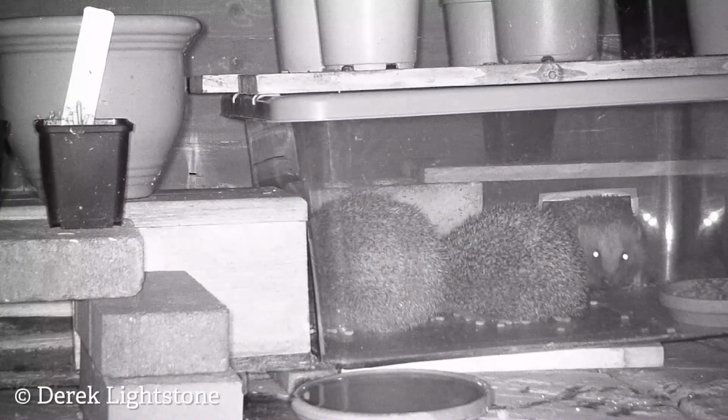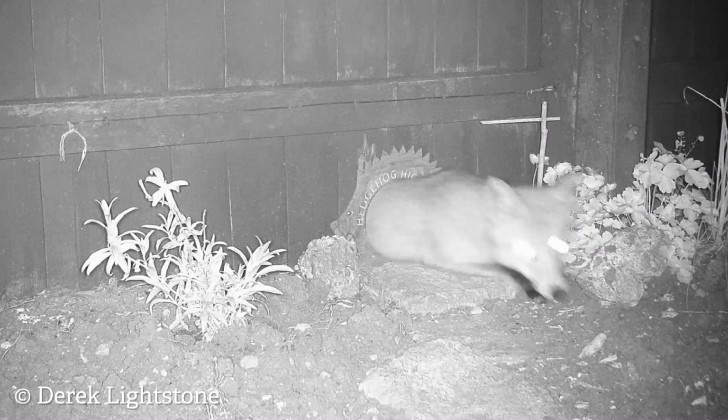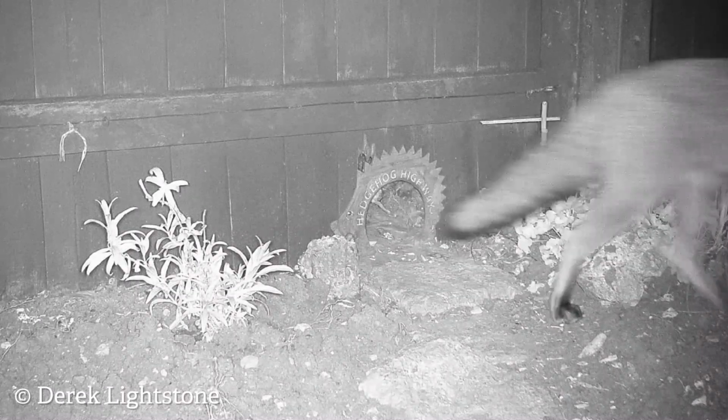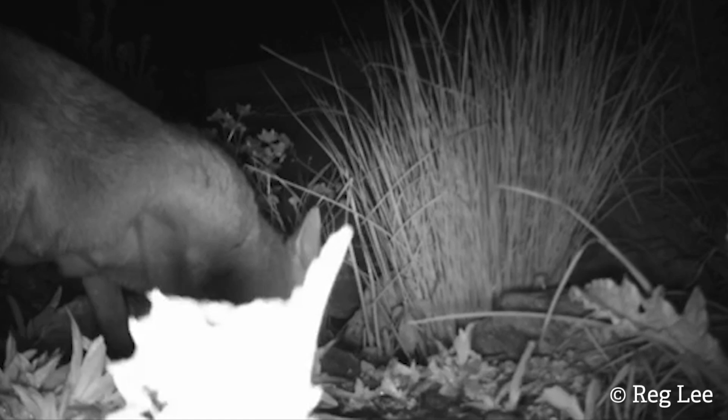This week, you lovely lot have been spoiling us with all of the camera trap footage which you've been sending in. And to kick off, we're going to go back to Derrick Lightstone, who sent us in some more amazing footage, but this time not of his hedgehogs, but of a fox squeezing through his hedgehog hole. How cool is that? Karen Rushton has had a badger raiding her bird feed store. Reg Lee has had a fox drinking out of the pond in his allotment.